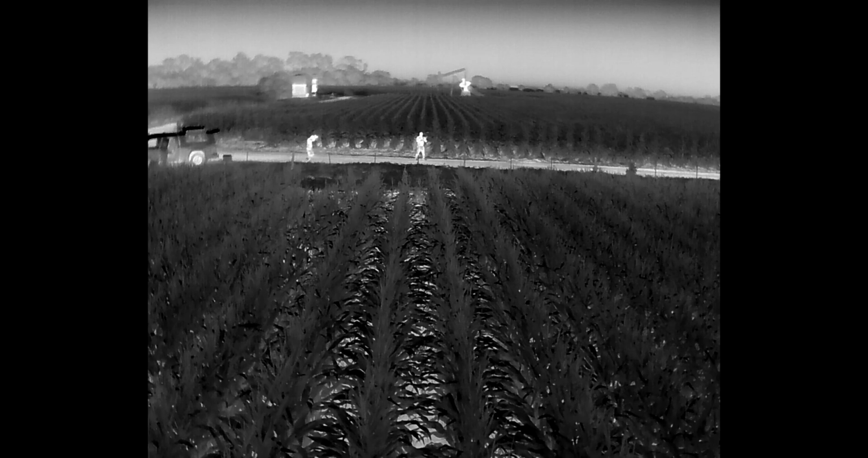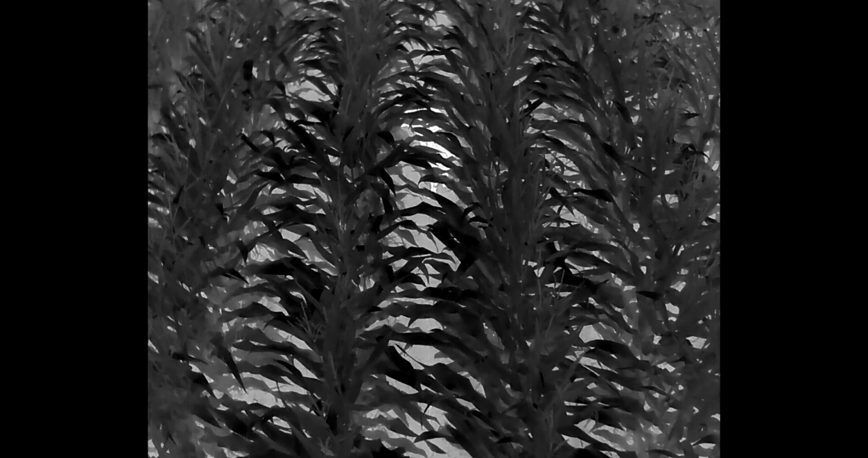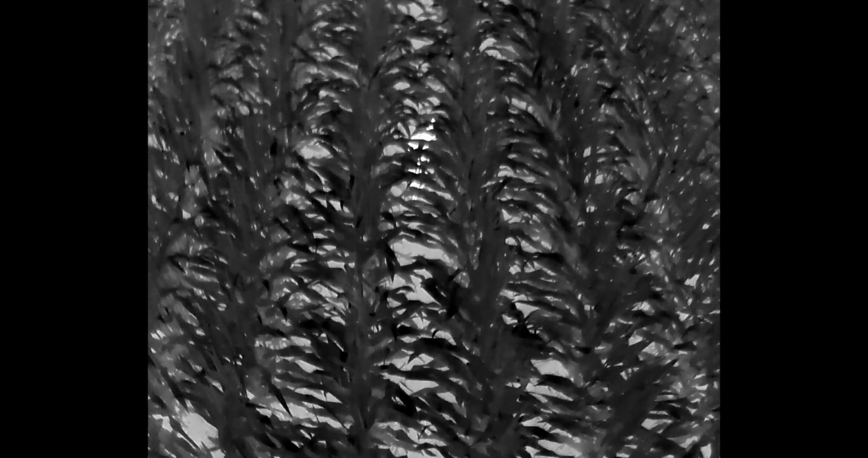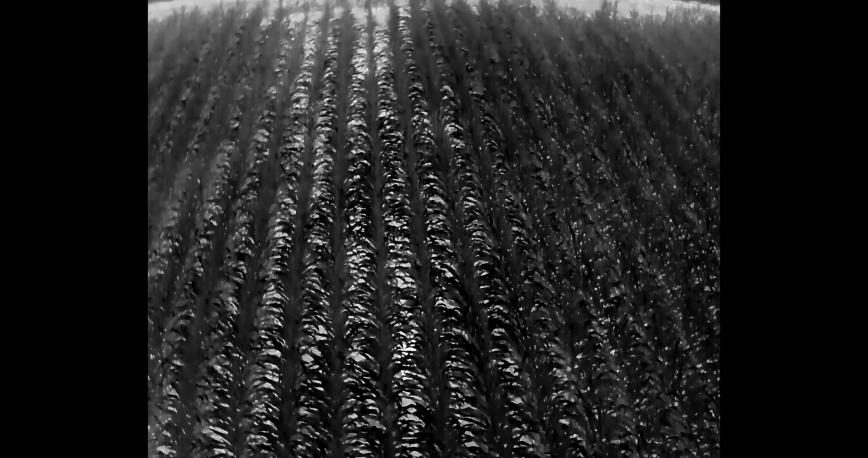So you can see me and Homer here, we're setting up, trying to figure out exactly what row this pig is on, because I'm going to guide him in. He's going to have to really search through this tall, thick leaf stuff, but this way he'll be able to just walk up to it, and that way we can still get it even though it ain't coming out to us.